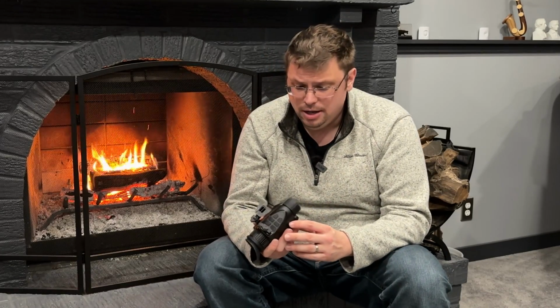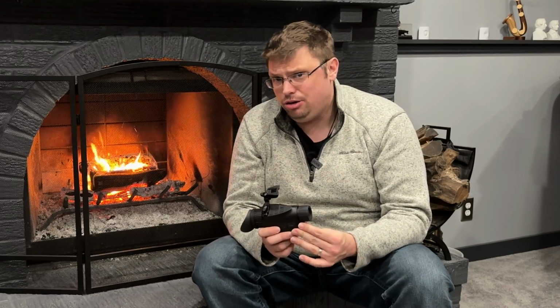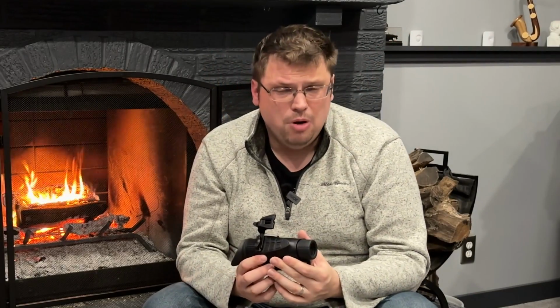I called it out in that footage of me using this in conjunction with my EOTech on my Airsoft gun. It's possible to get this down and look through the optic. It's possible to get a passable cheek weld. Is it ideal? Not by any means. And given the choice between using night vision with my optic versus an IR laser, I would most definitely say the IR laser is the better way to go. However, it is possible and it does work.